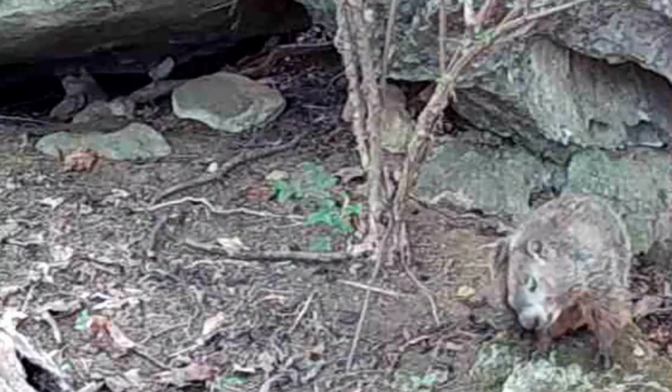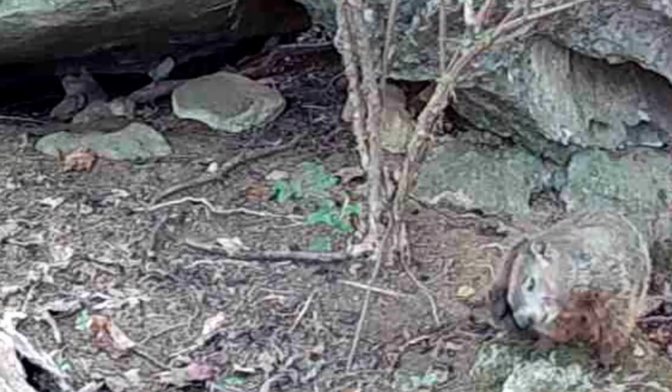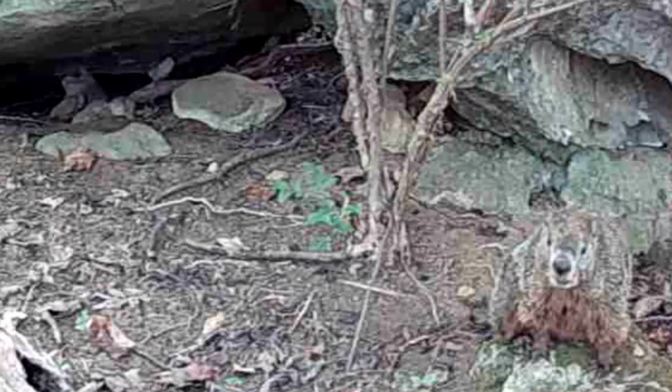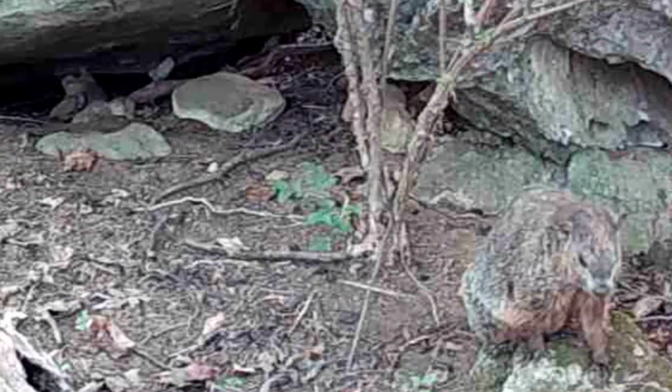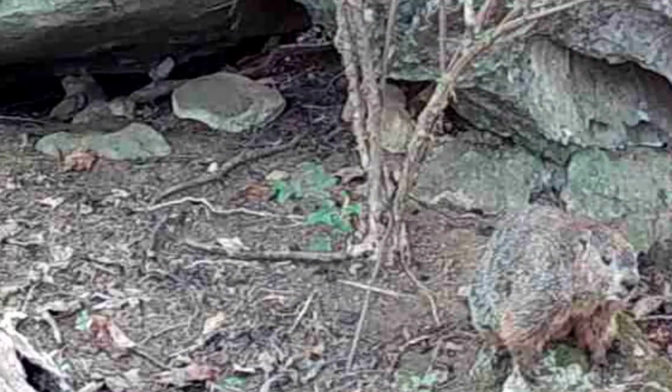I'd get him a flea collar if he'd wear it. But anyway, I hope they do good. Old Dirty Dan, he's a character.